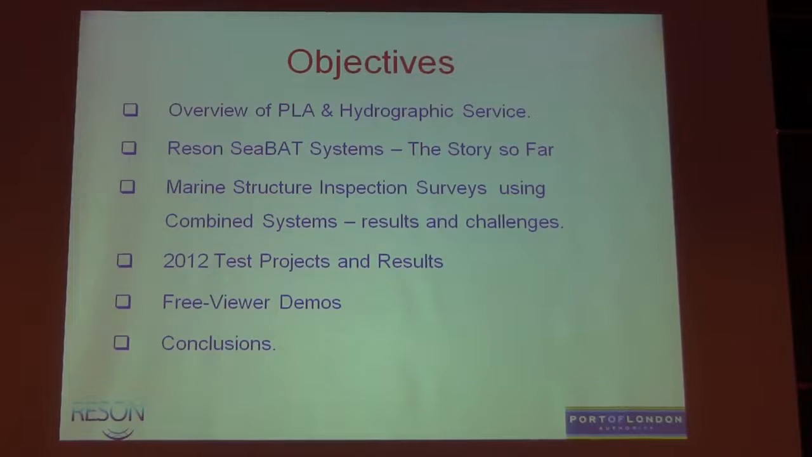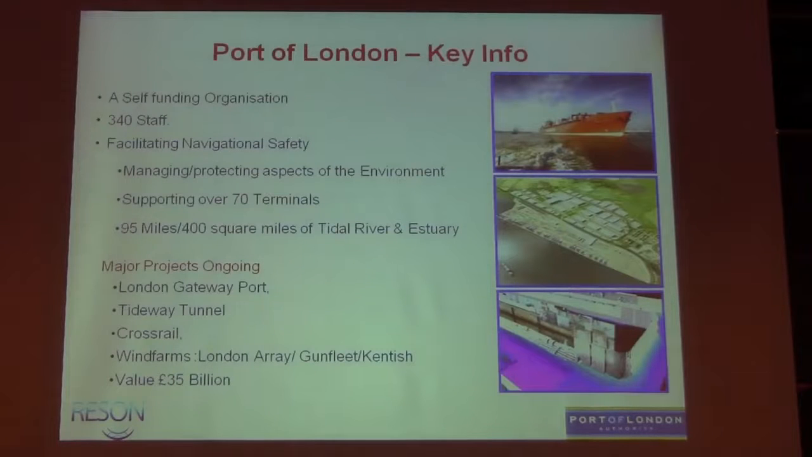We've looked at some landmark laser and vessel-based laser systems, and I'm going to show you some of those if I have time. If everything works and the whole thing doesn't collapse, I'll give you some examples of free viewers that we use, and just some conclusions.